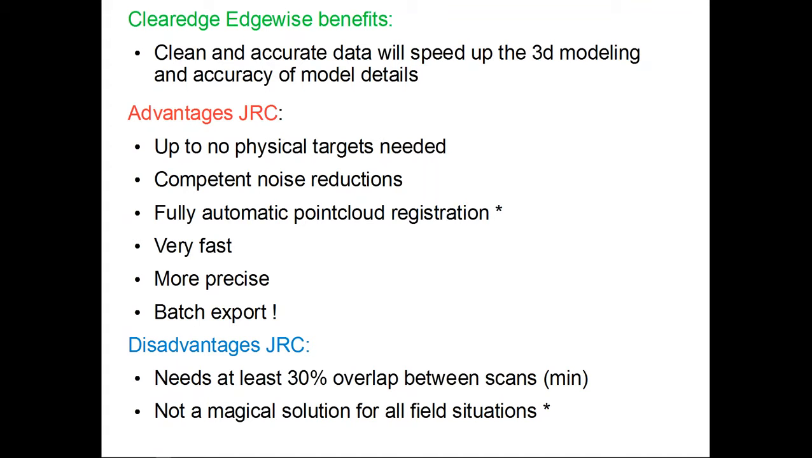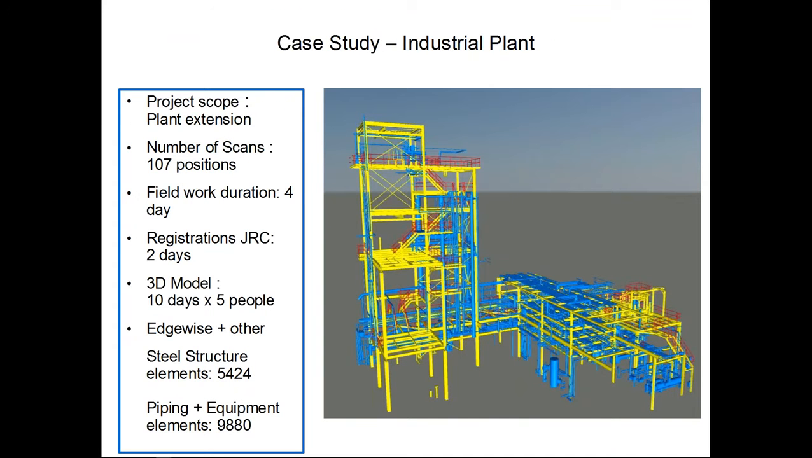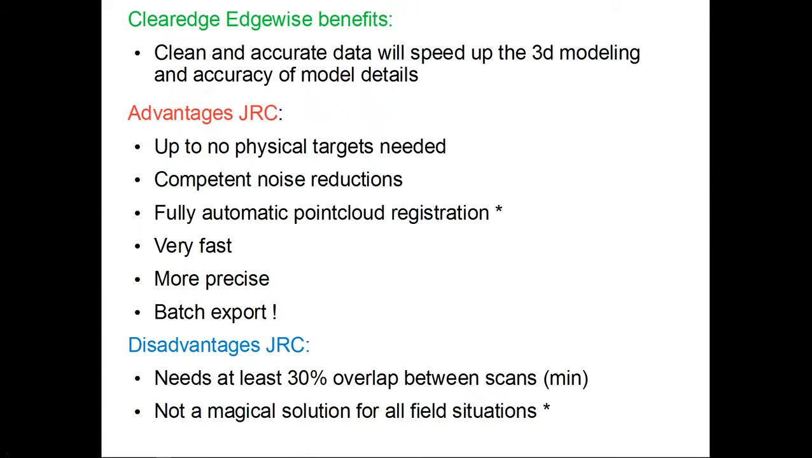Another strong feature that might seem very simple and insignificant for the GRC software or for any software is the batch export. I mean, just imagine having to export, after you finalized all that registration, 107 scan positions, and having to do that manually, one by one. Nowadays software becomes more oriented towards batch export, but GRC just excels at it because at the end of the day, when you have finalized everything, you can just say batch export, and you come next day and you find all your data ready to go to the next step.